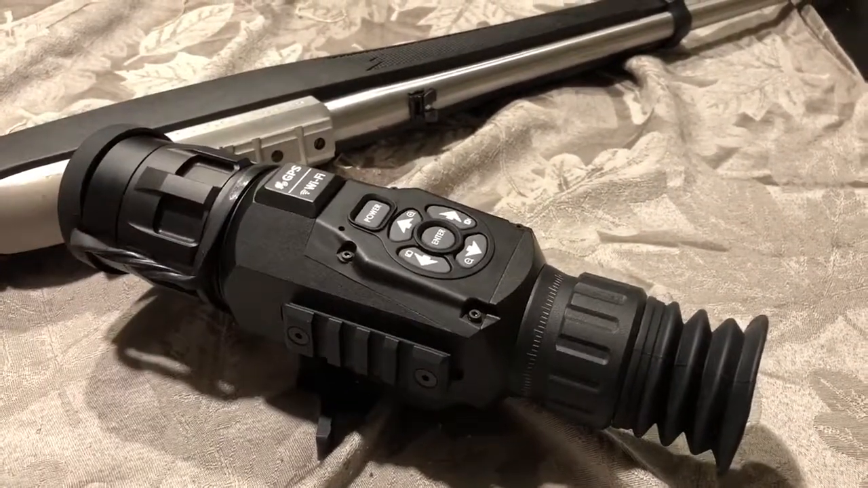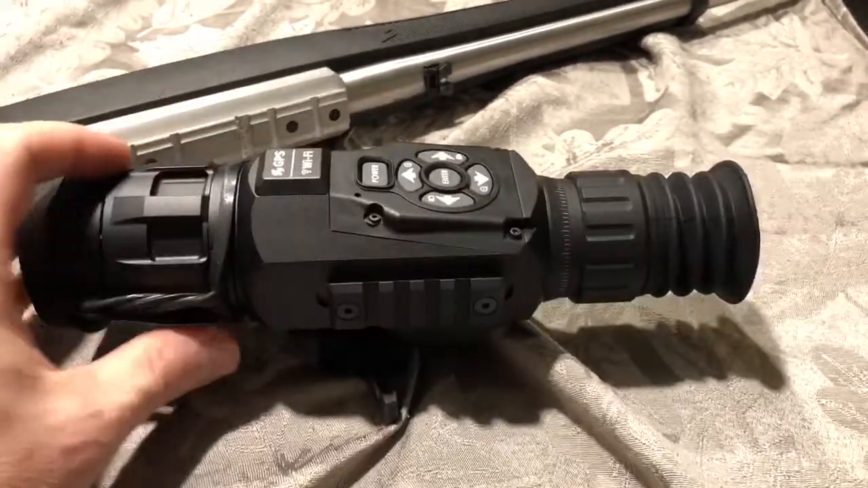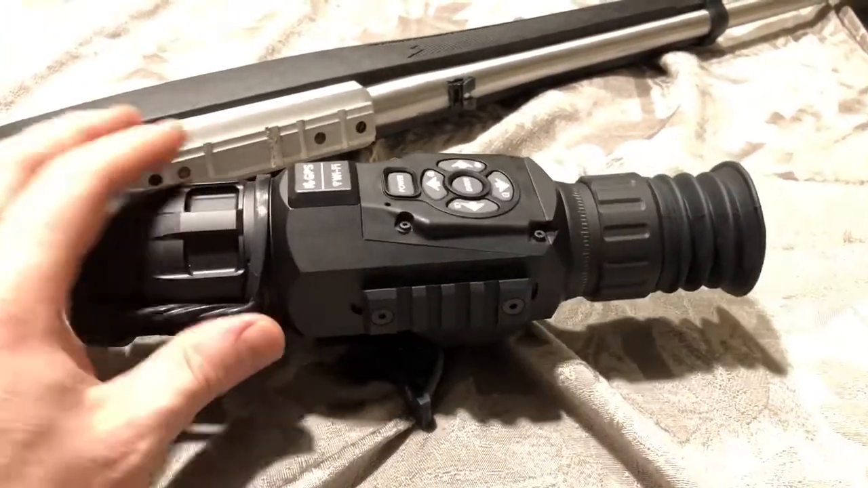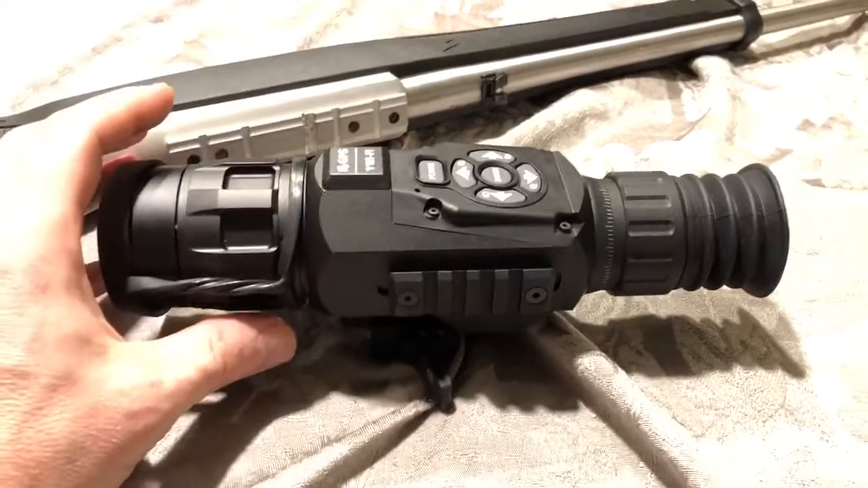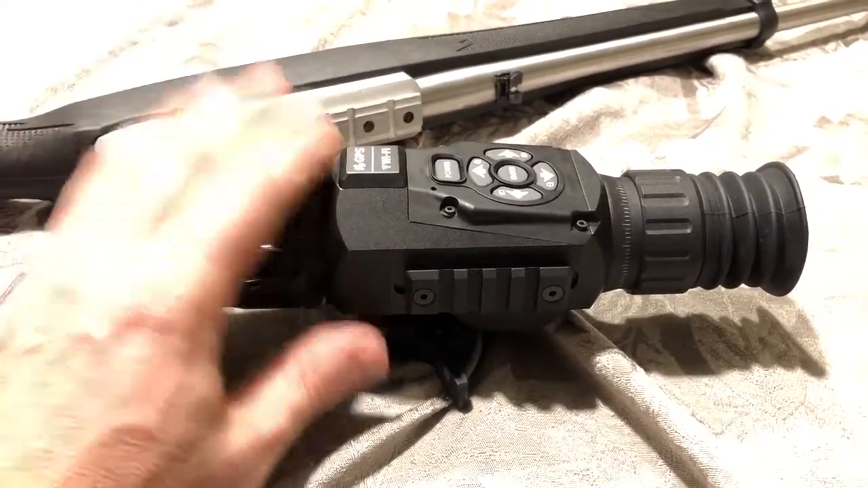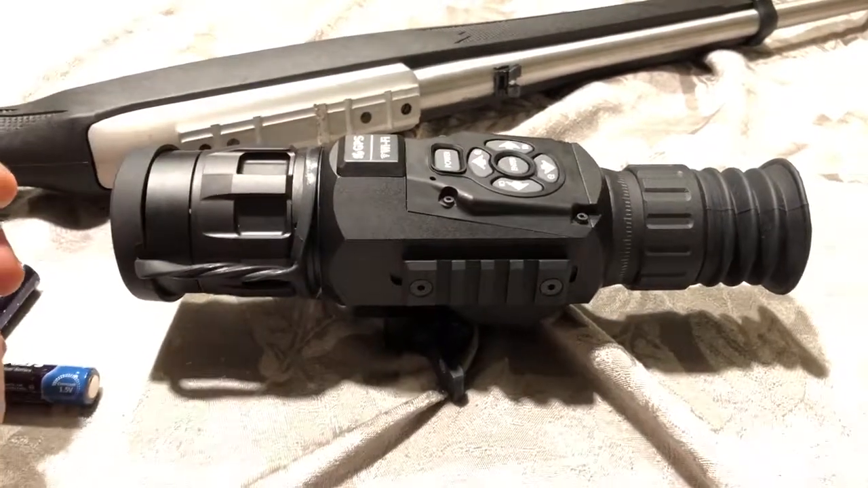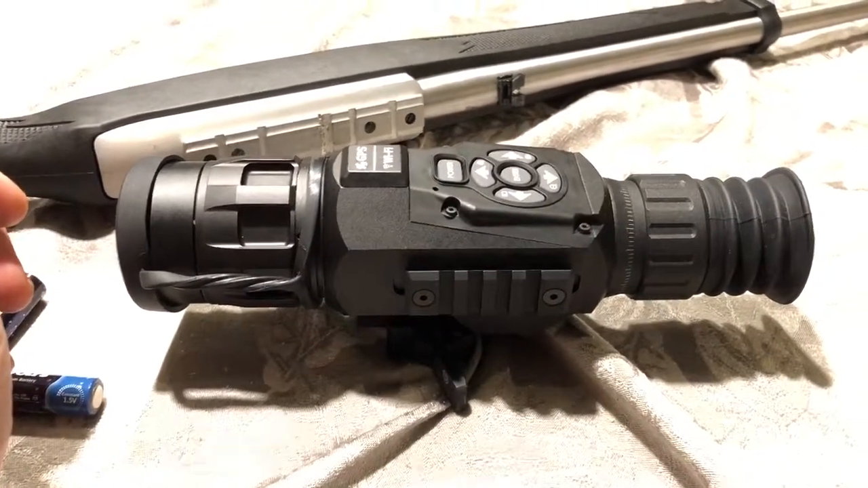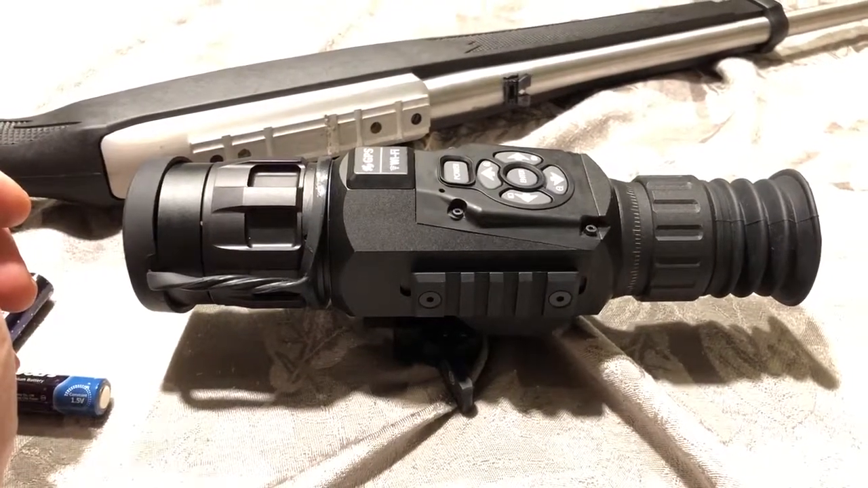One other thought: a lot of people, because this is a significant investment, ATN has been fantastic. Make sure that you fill out the warranty card. Once that warranty card was filled out and sent in to them, they reached out to me and actually asked me how the rifle's going, if I had any feedback or complaints about the unit. Super happy with their participation with this investment.